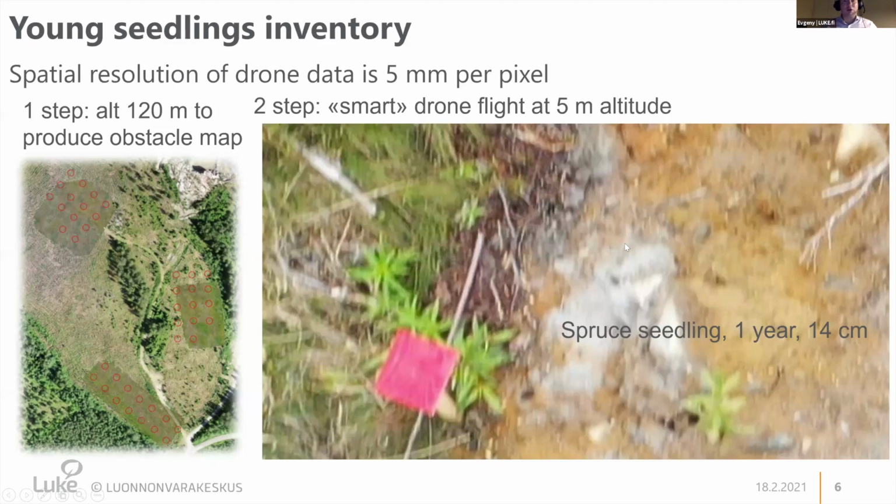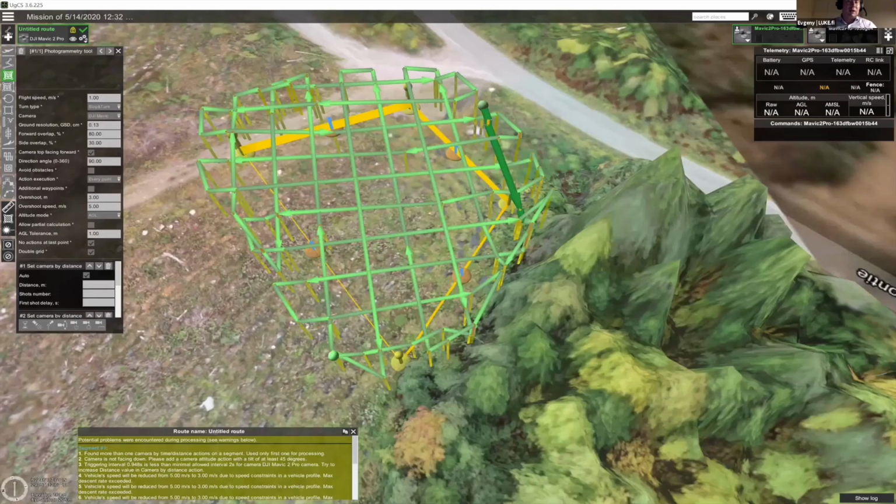So the only way to automate the data processing is to process this data not as two-dimensional data, just a mosaic, but to reconstruct the photogrammetric point cloud. And for this purpose, you need to fly in a double grid at very low altitude to be able to derive a really detailed, fine-scale photogrammetric model.